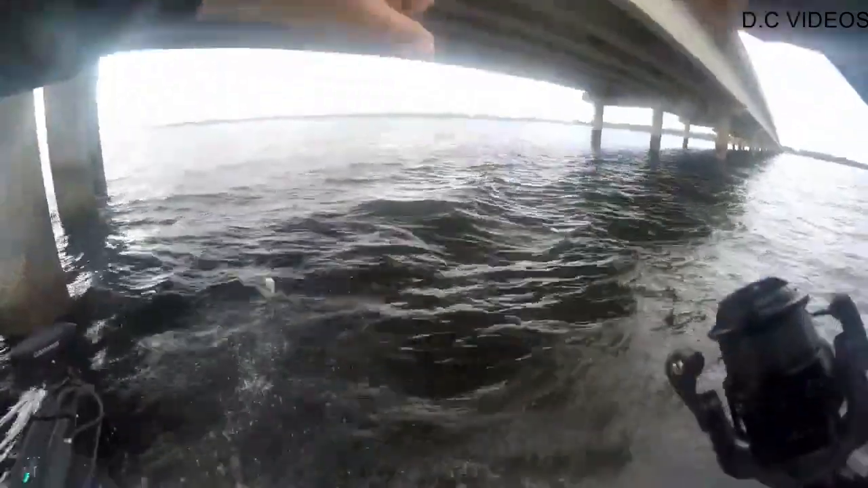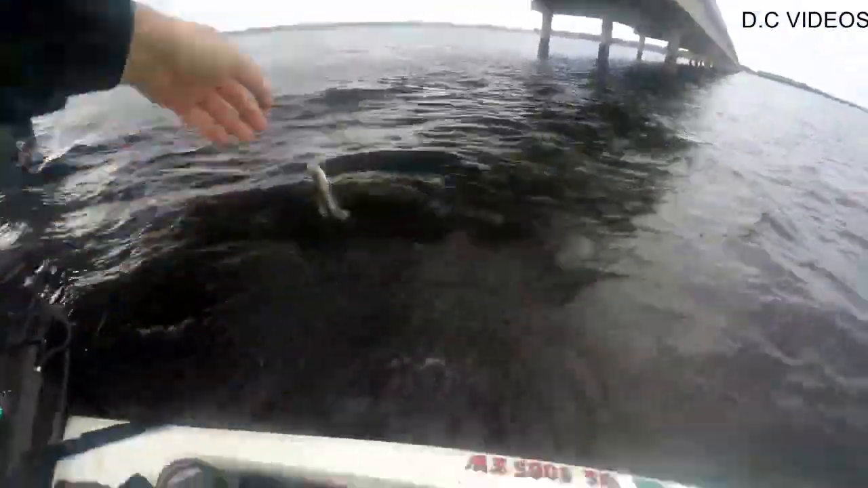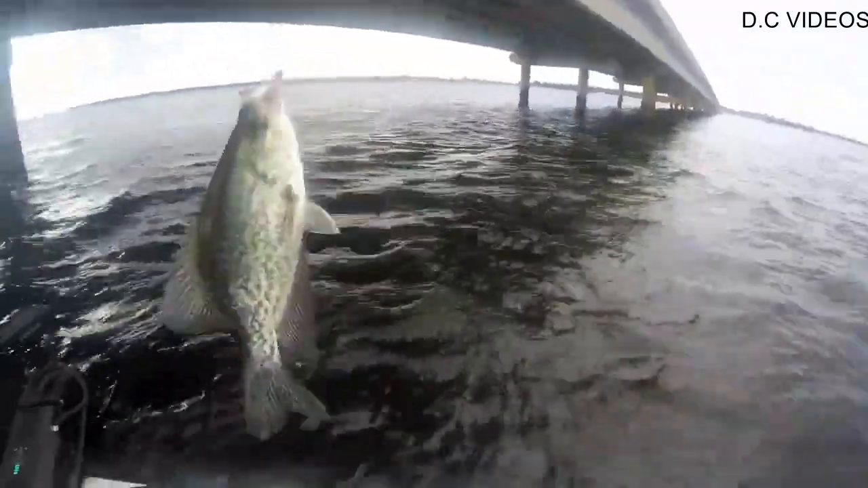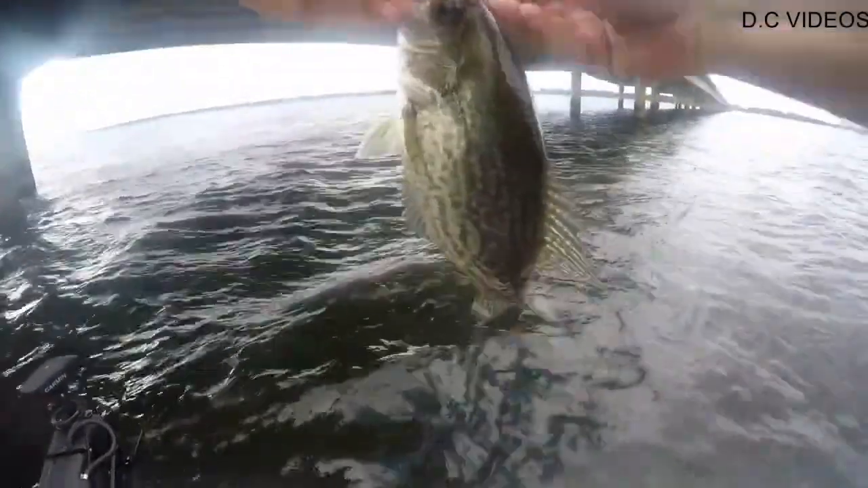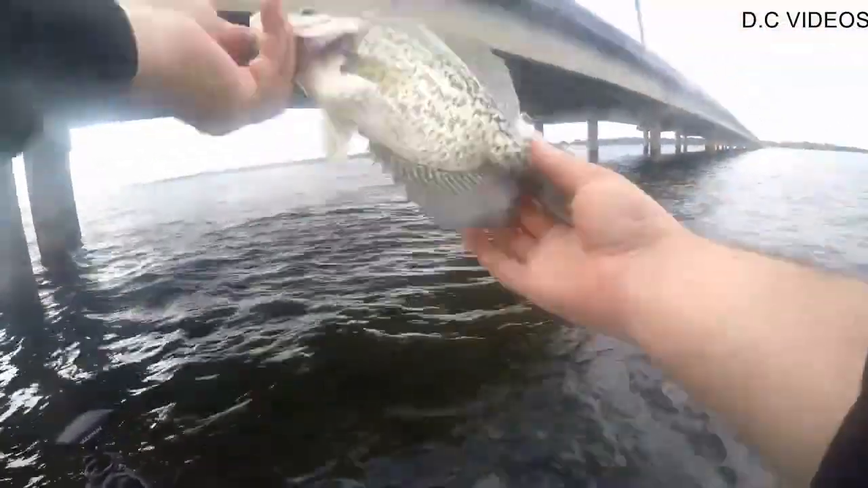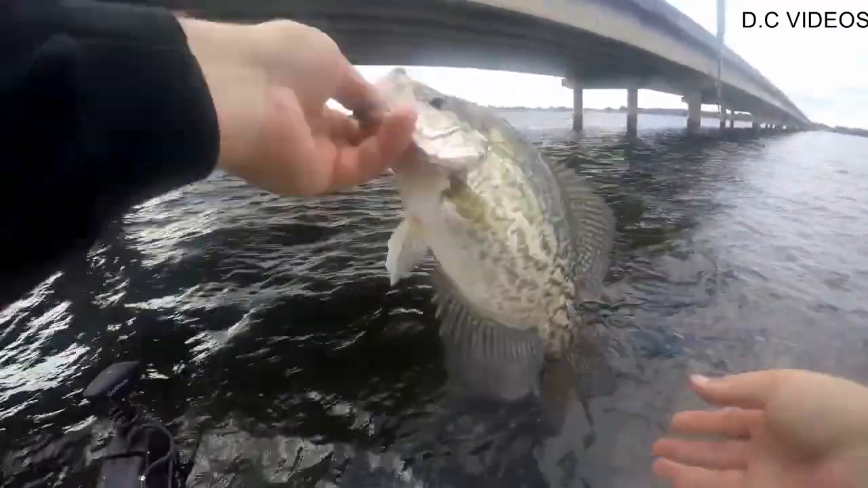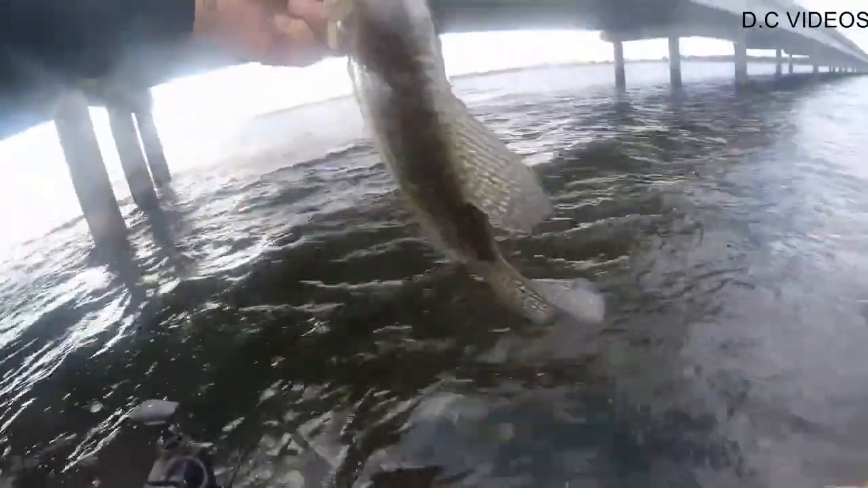Oh, there he is. Yep. There we go. Whew. Is that another Mohawk, or is it just a black? That might be a hybrid. Solid fish, though. That's a hybrid, I think. So it's just a straight black. That might be a straight black crappie there. They are thick in Texas, my goodness.